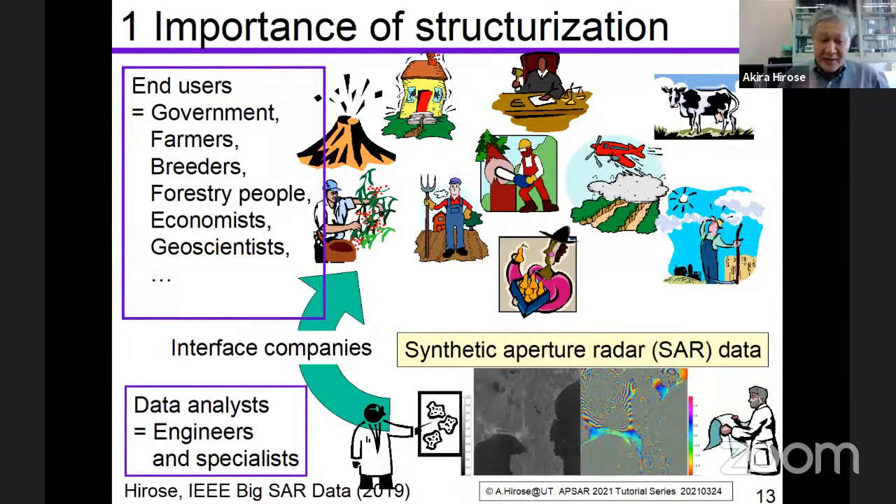Well, presently, the space agency and the government, National Research Center and universities work on the observations and the data analysis in cooperation, and the processed data is delivered to the end users: government, farmers, breeders, forestry people, economists, geoscientists, and so on.